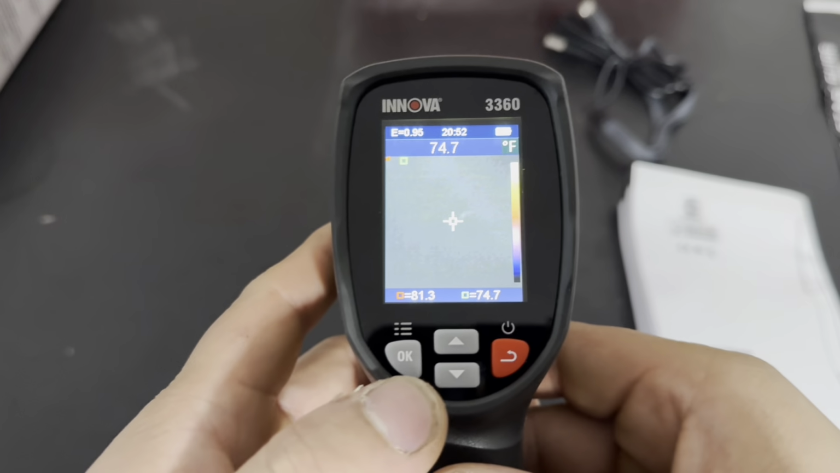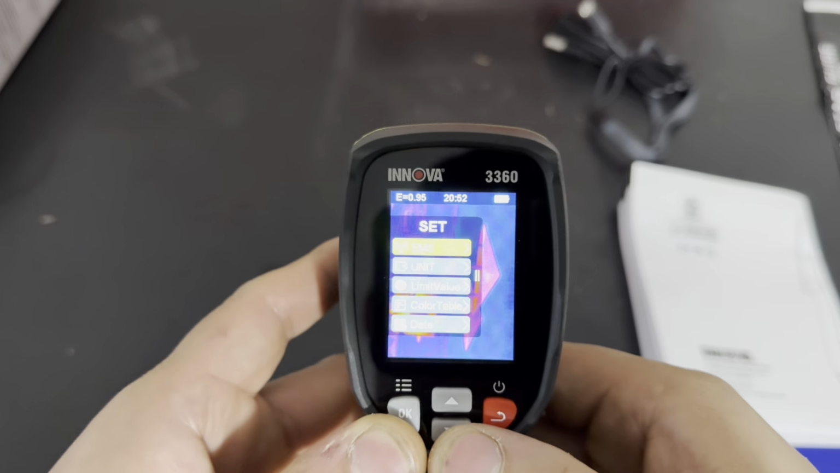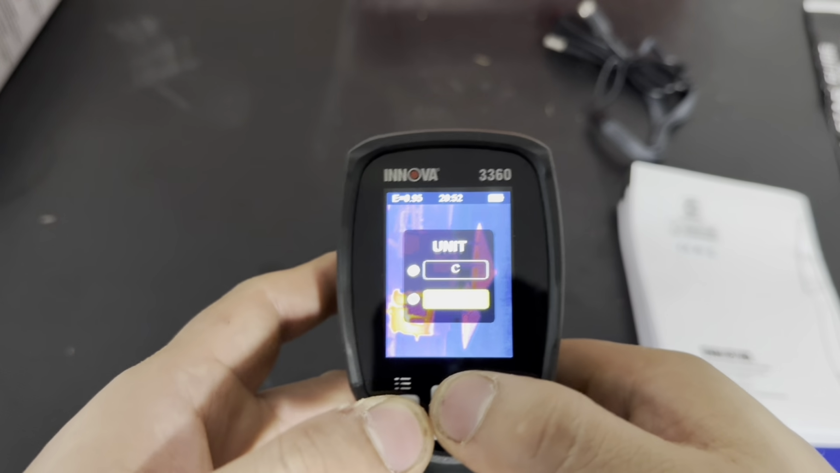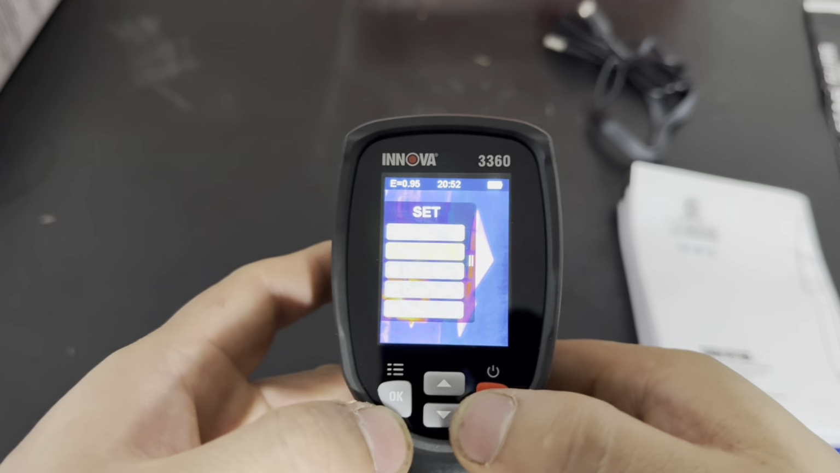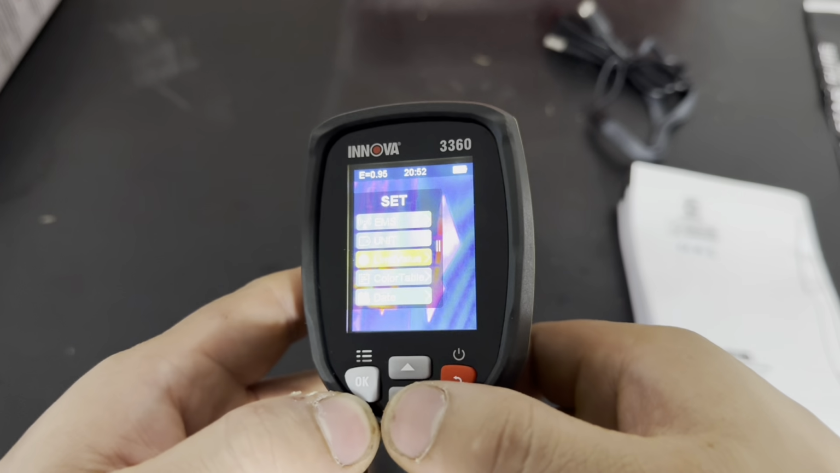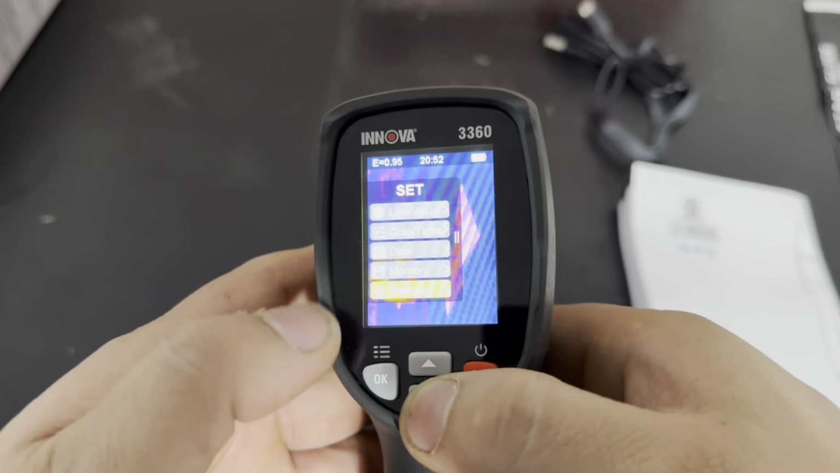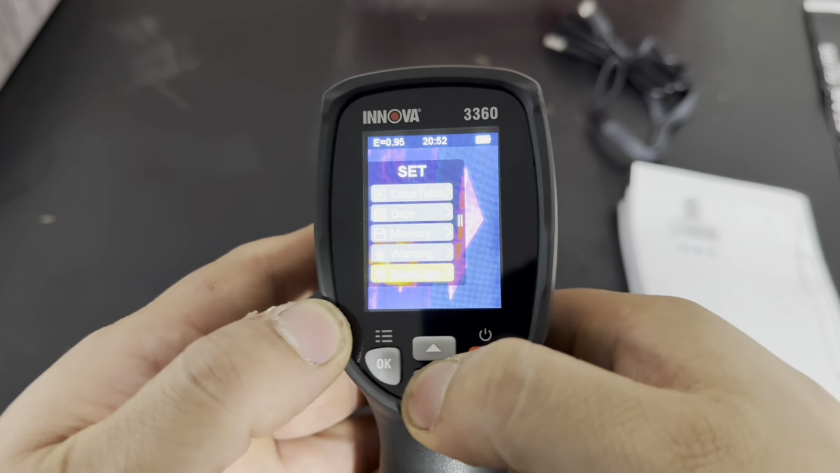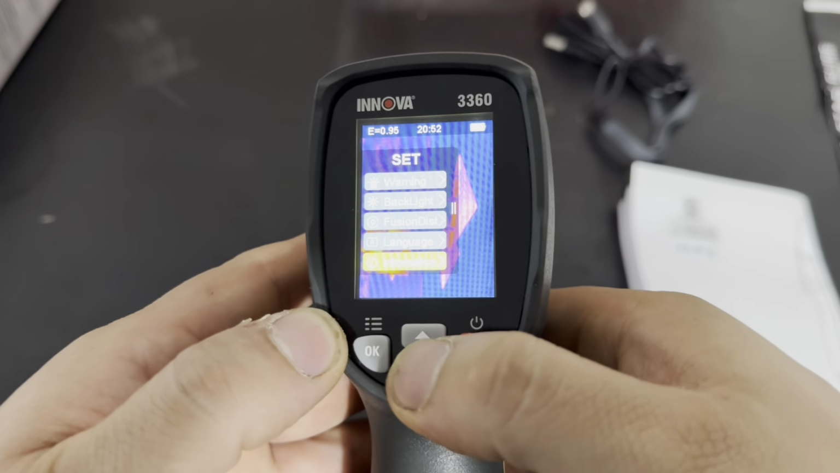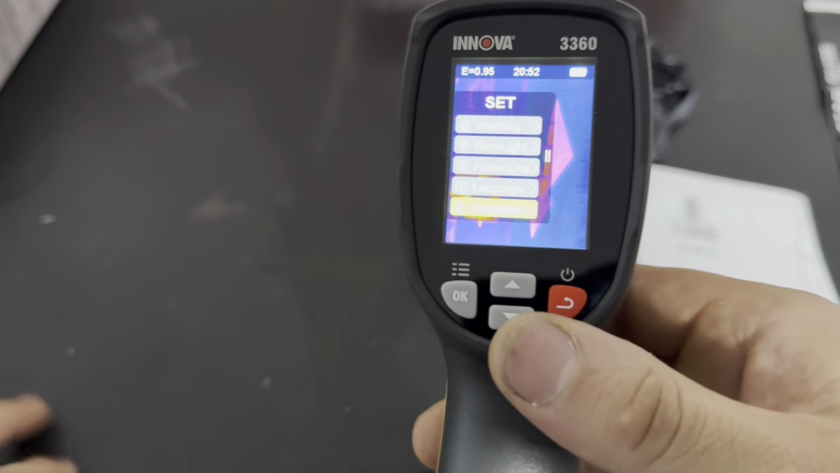And there we're on. For settings, we can go to OK. Kind of hard to see, but we got units. If we go in there, we can go from Celsius to Fahrenheit. Okay. It's kind of hard to see in the camera. You can change your color table, date and time, memory, warning, backlighting, language, and you can just go through the thing and find whatever you need.